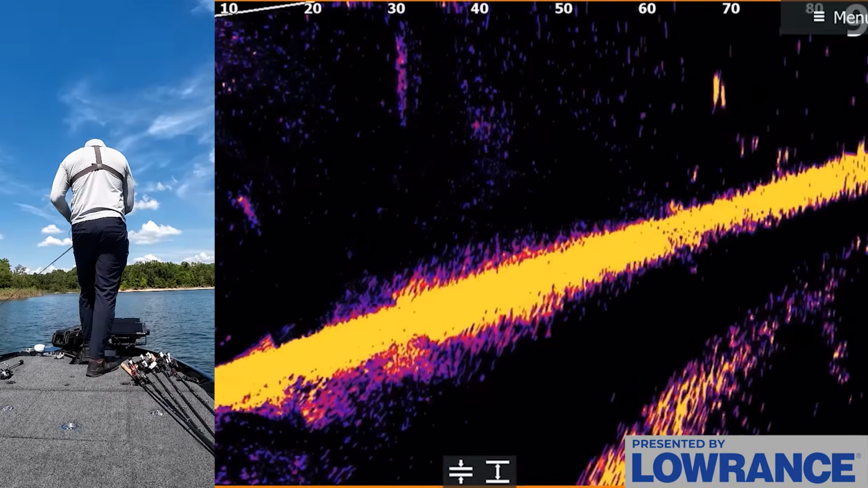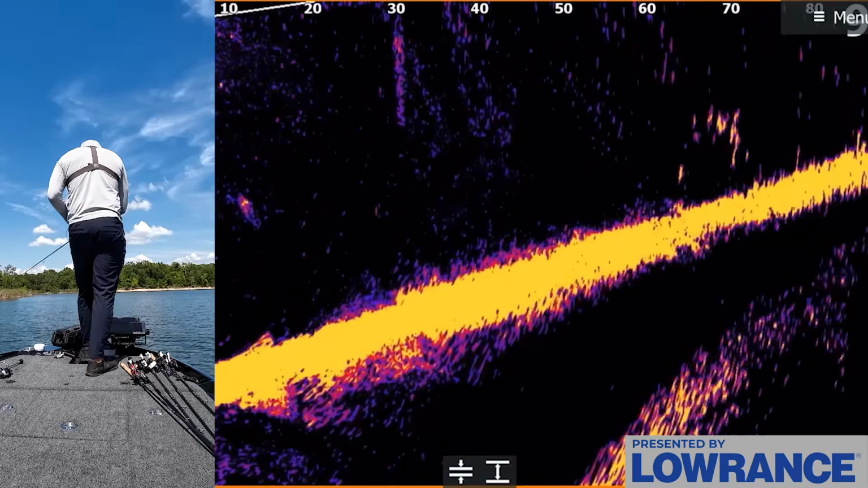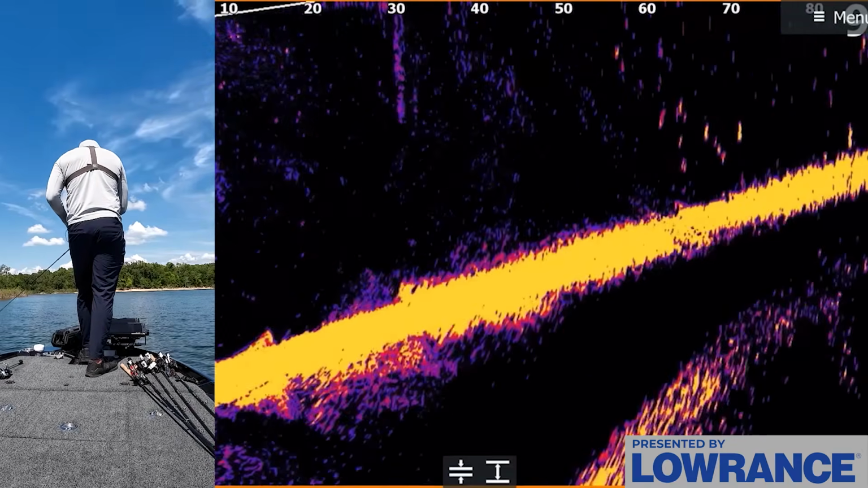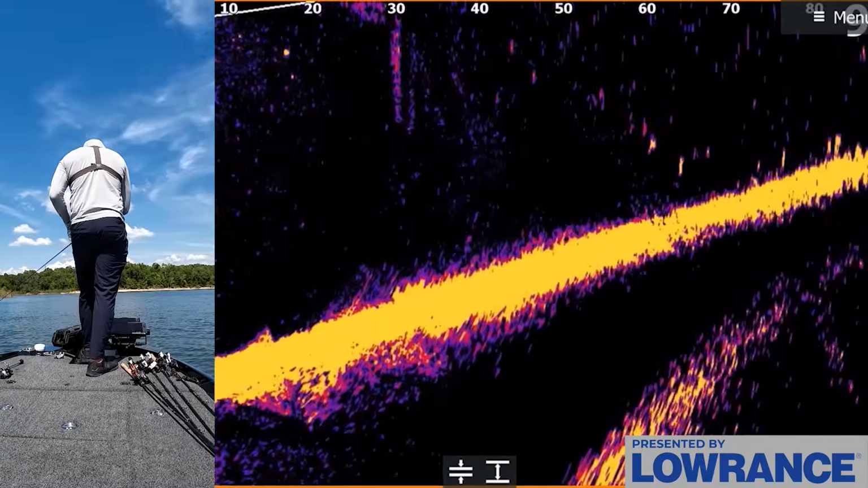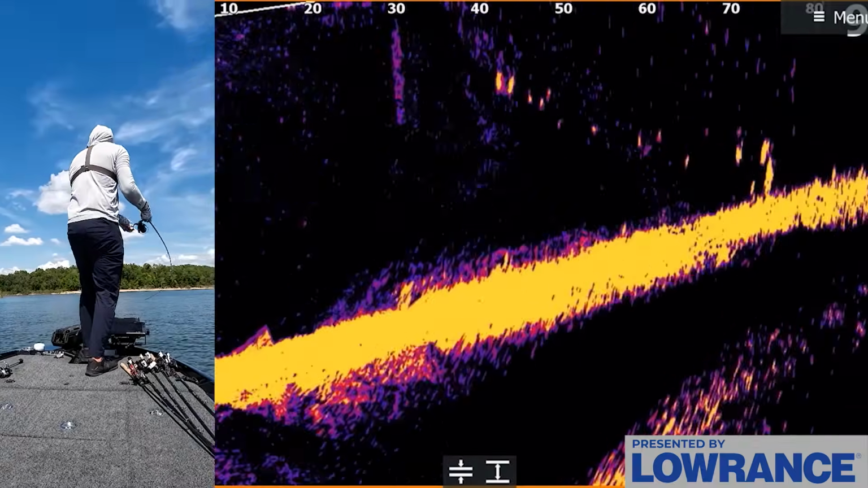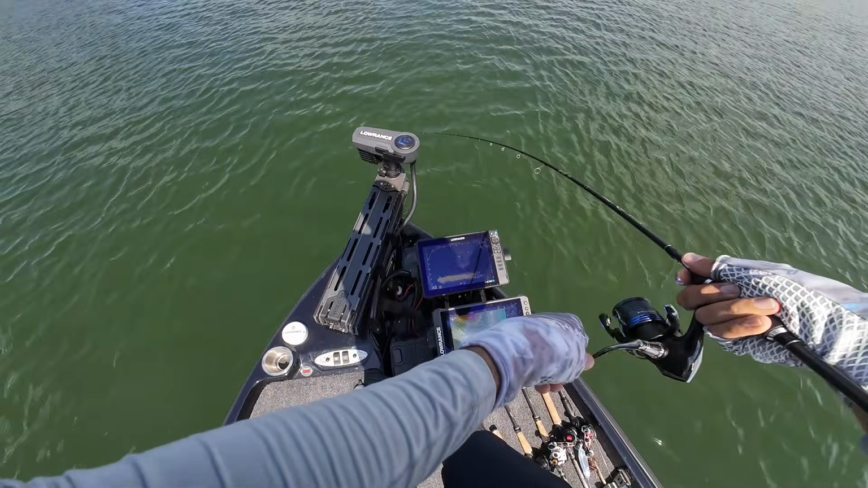Oh, come on, come get it. Look at them all. Oh my gosh. One of you come eat it. Oh my goodness, look at them all. Got them, there we go. Nice, on the Scamper Rig. Drop that thing down there.